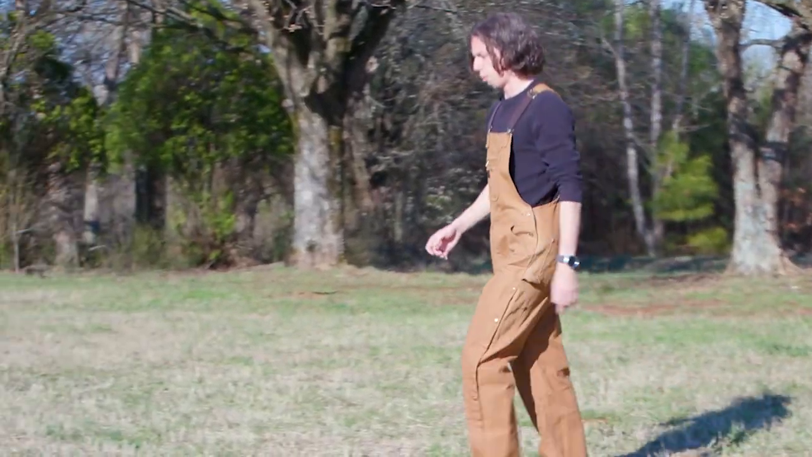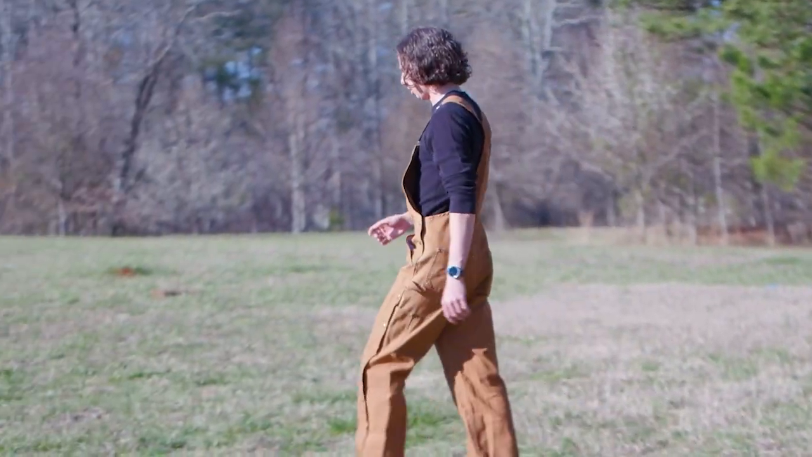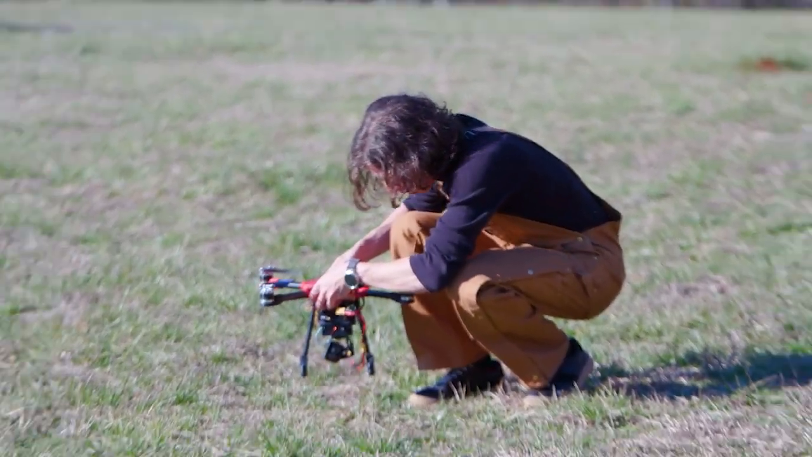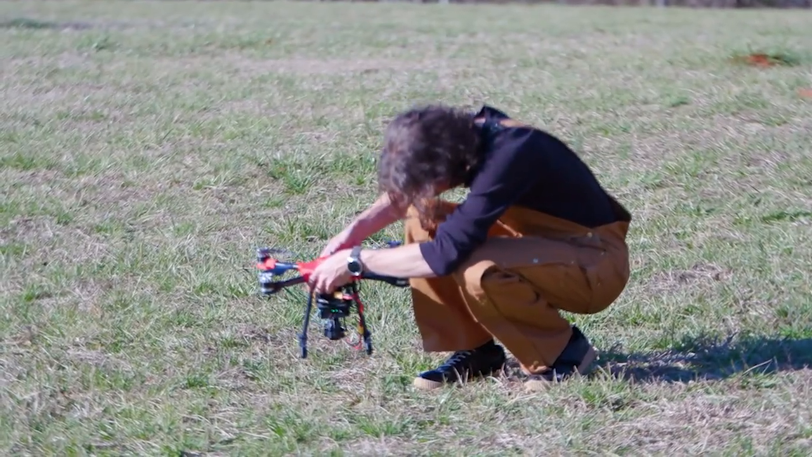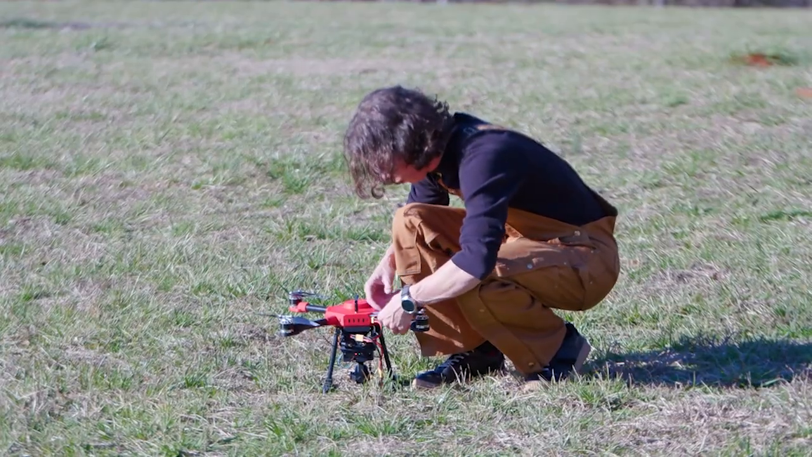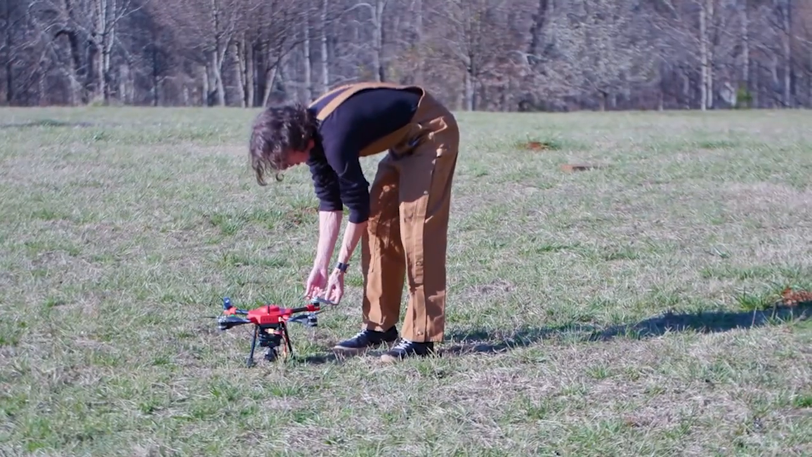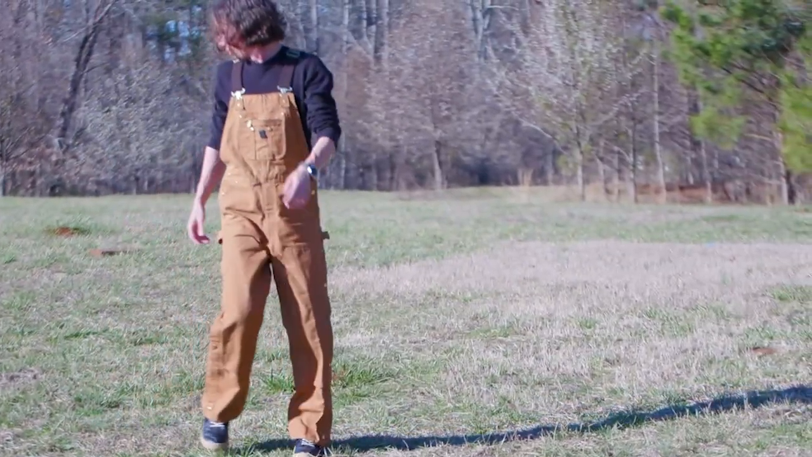And we're gonna get this developer HP powered on. We may have to do another compass calibration, but we'll see. I'm not going to do a compass calibration unless it really looks like it's required after a first flight. I just picked up the developer HP to initialize it since it's not the most flat and even ground we're on. And there's not too much clearance between the bottom of the camera and the ground below.